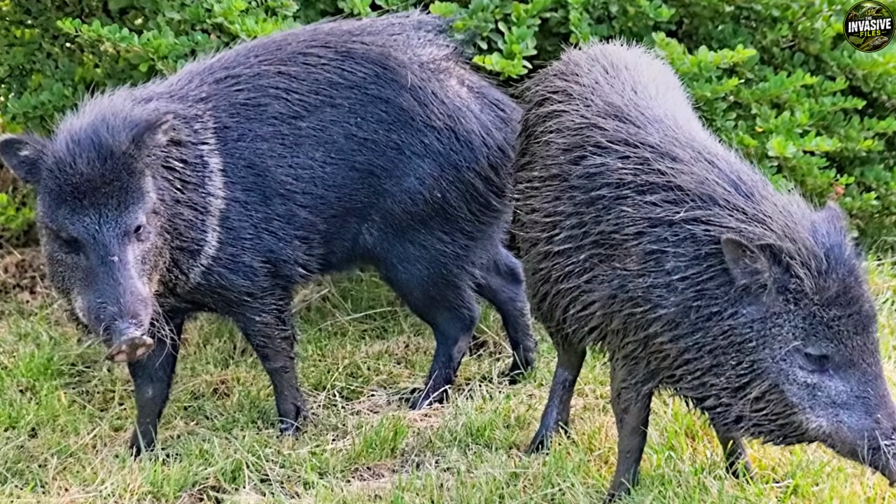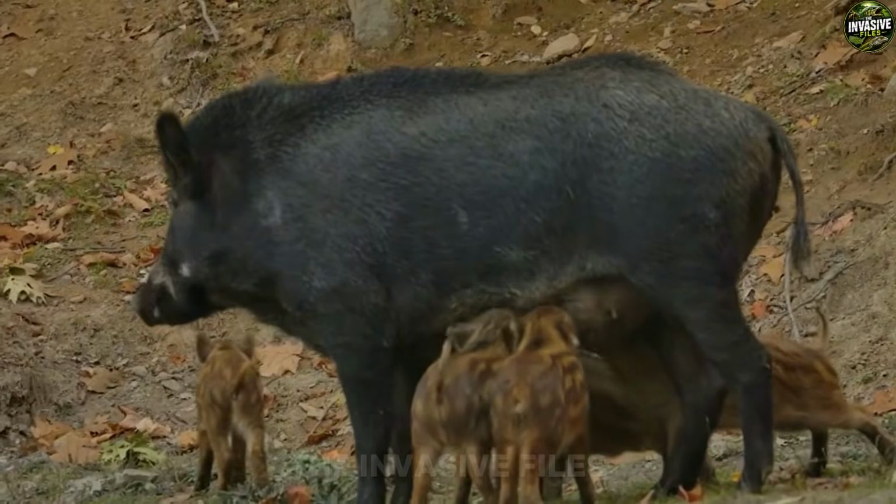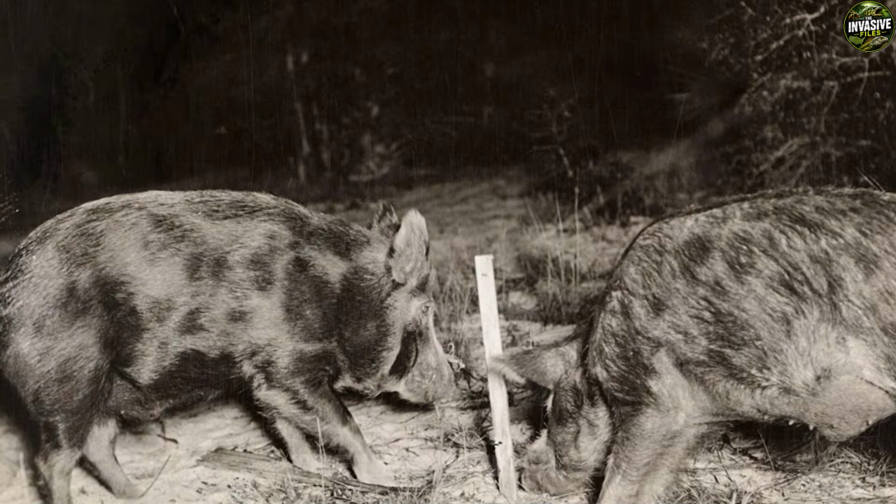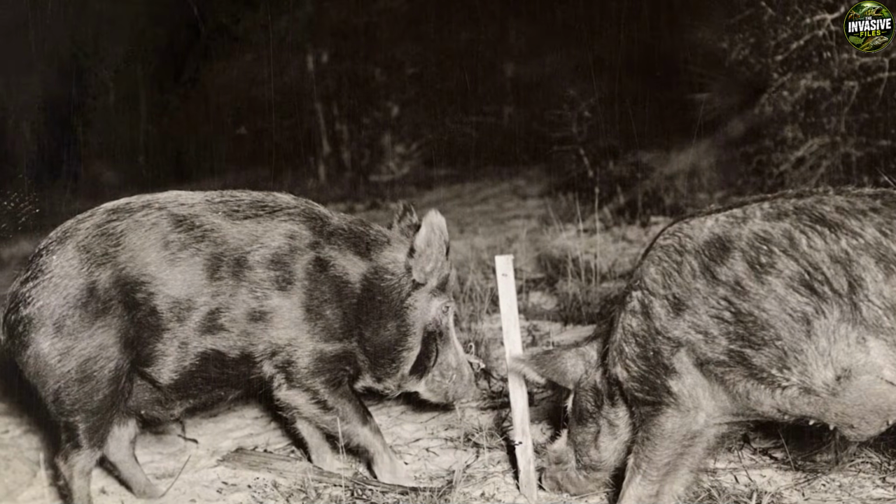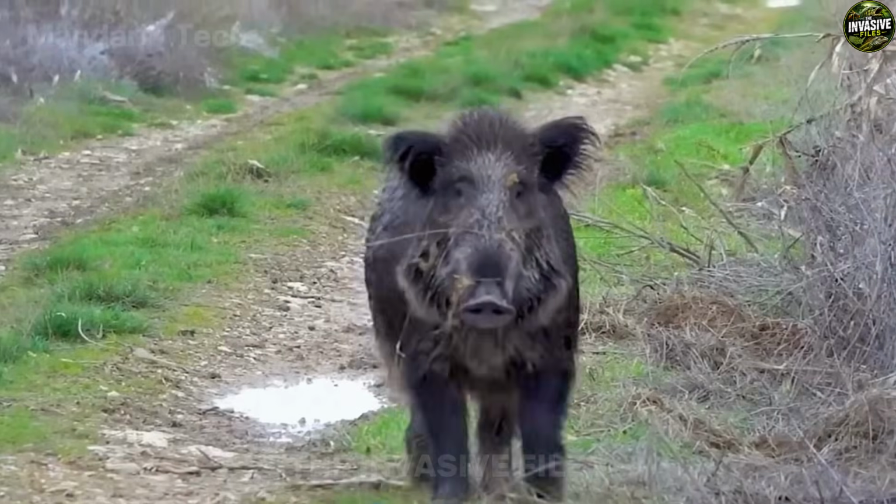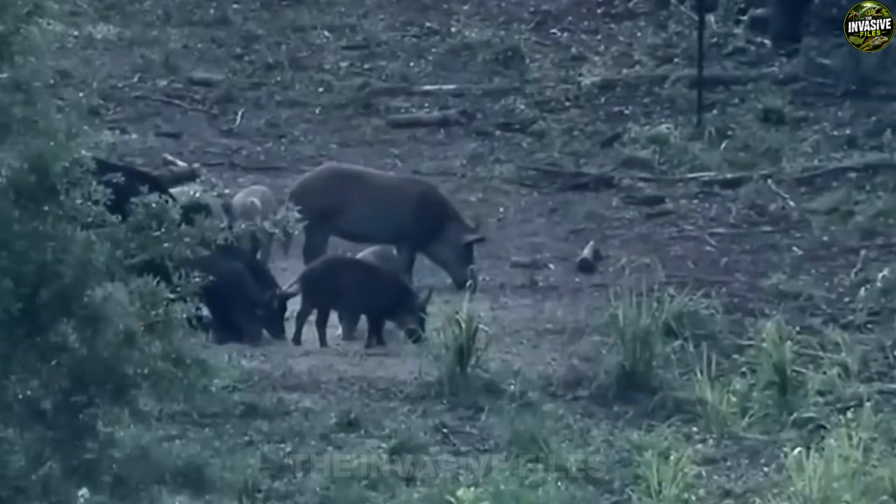Females, known as sows, alongside their piglets, represent the core engine of this invasive spread. Because a single sow can produce multiple litters every single year, the state enforces an absolute zero-tolerance policy. Catch and release for females or young pigs is completely illegal in the state of Texas.